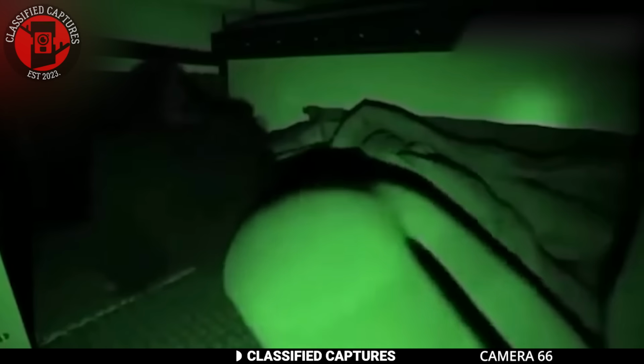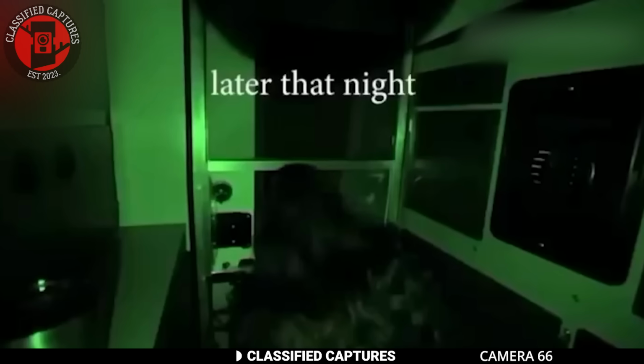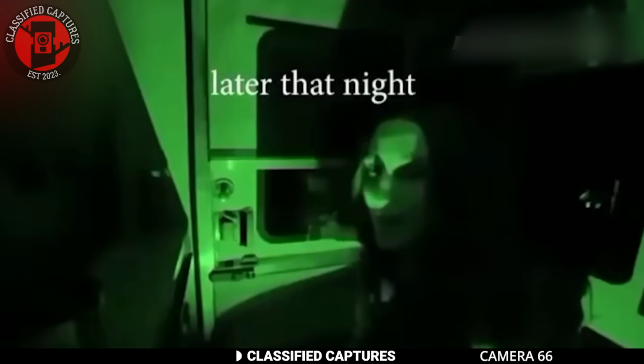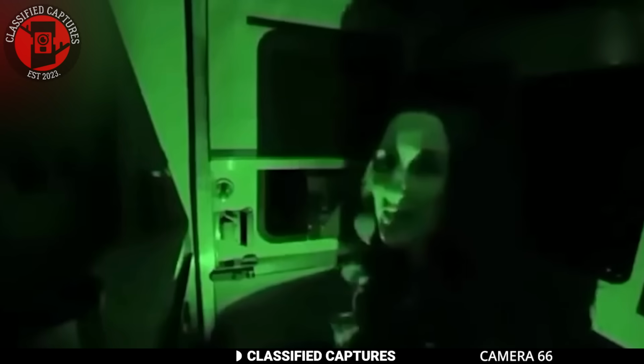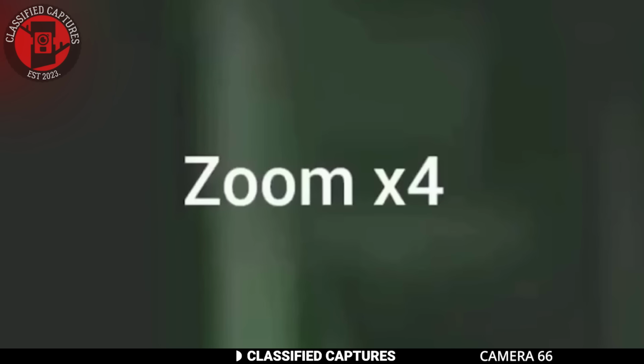Hours passed until, late into the night, she finally caught something on film. There, a dark figure, barely visible, moving behind a tree. The camera quality wasn't great, but there was clearly something large shifting through the trees. So what do you think this could be? A Bigfoot, some animal, or maybe something entirely unexpected?